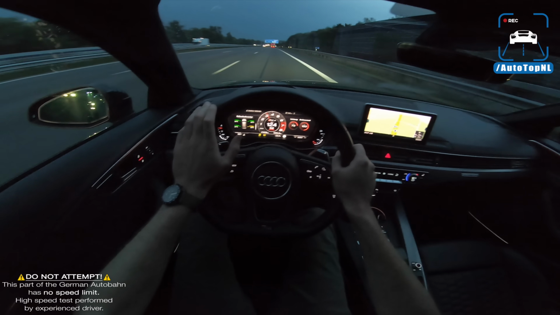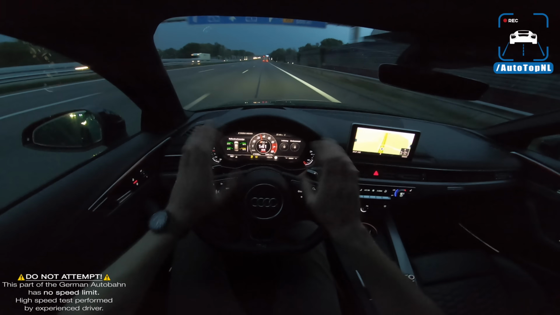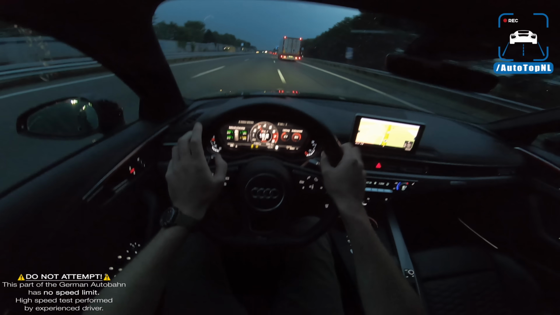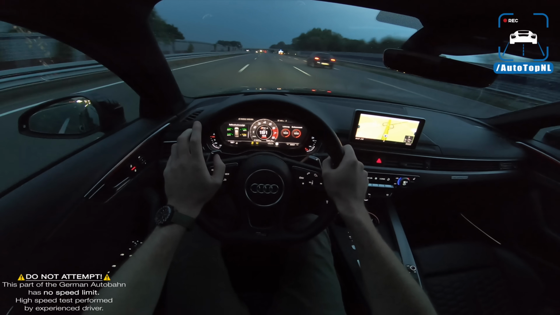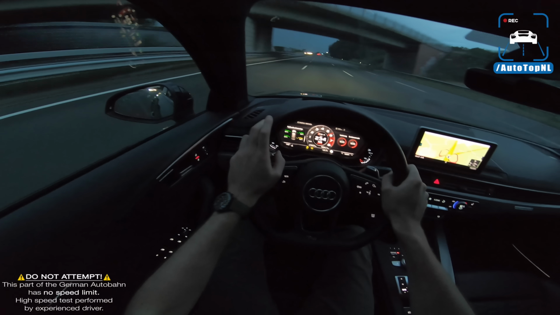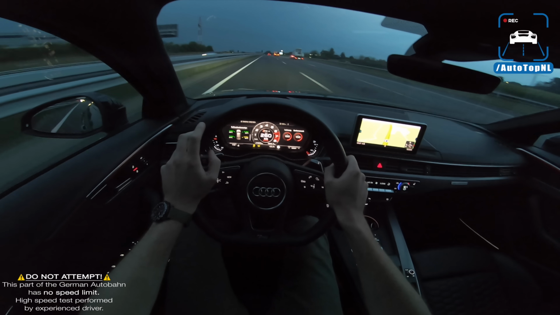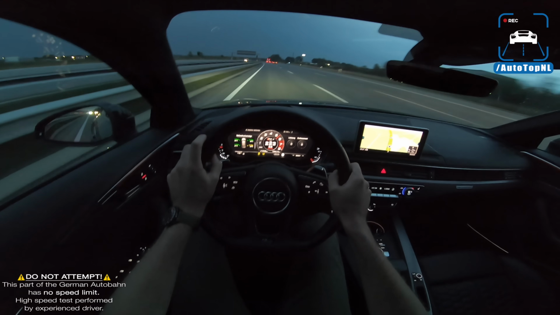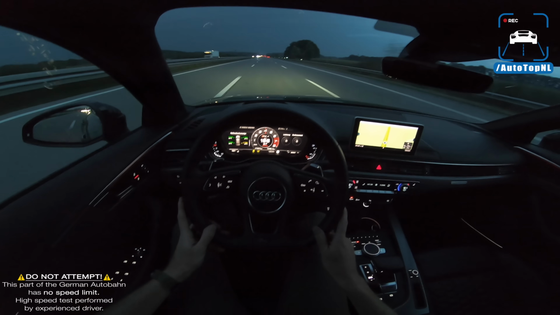So the guys at Elmer House have actually remapped the ECU. It has an OPF delete, so that's gone forever. It has an HMS Valvetronic exhaust, as I said. It has a KW adjustable suspension kit. And it is freaking fast. It has 520 horsepower, 810 Newton meters. And it actually does 0 to 100 in under 3.5 seconds, which is very quick. It does 100 to 200 in 8.91 seconds, which is very, very fast.